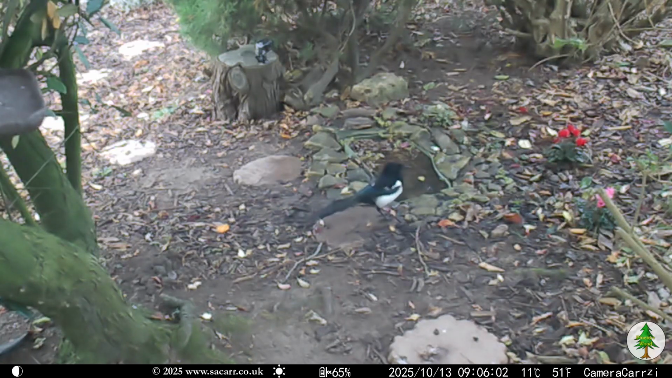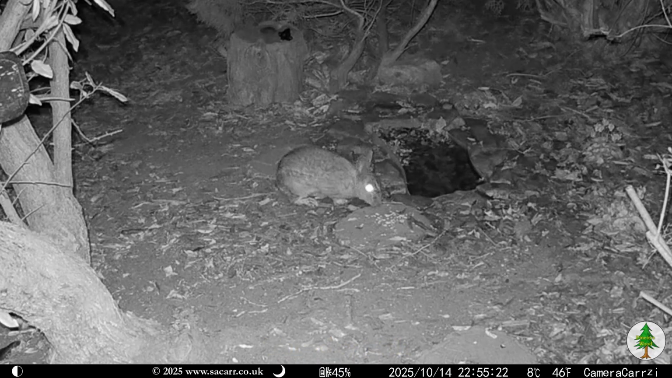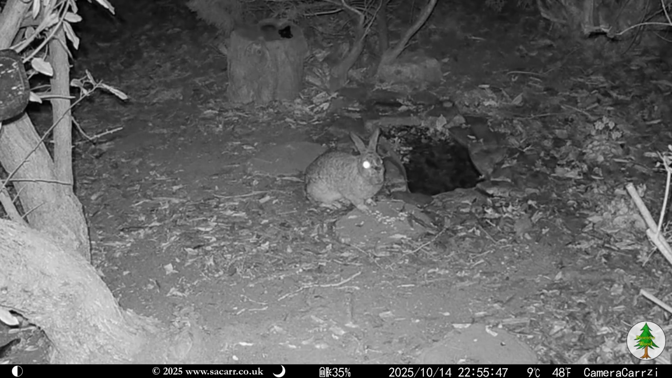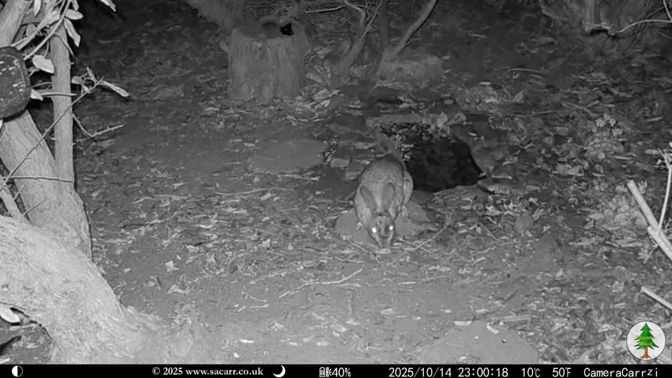The magpie came for a drink at 9 AM, but that was it for captures for the day. The rabbit was the only visitor on the 14th, arriving about 11 PM. It spent some time by the pond eating birdseed.